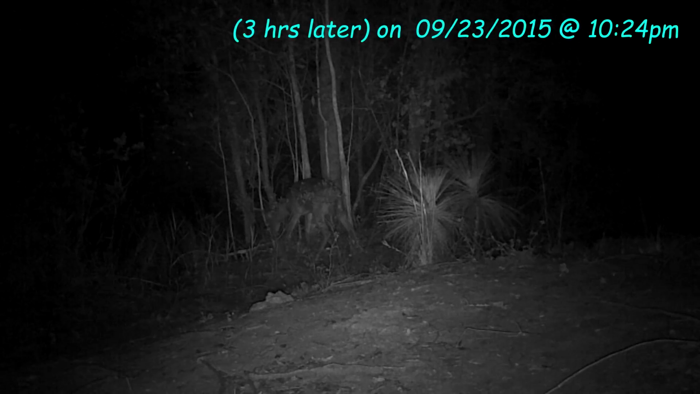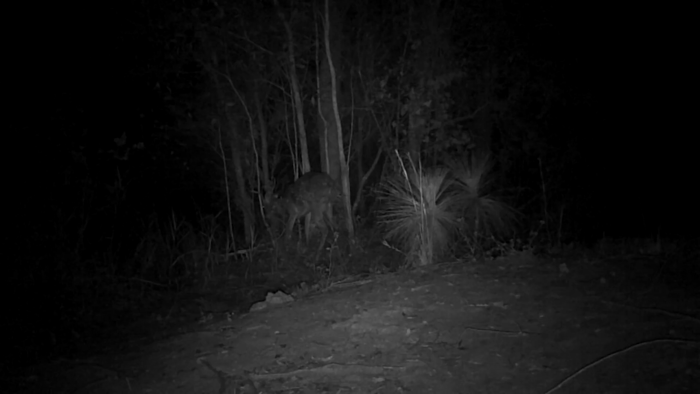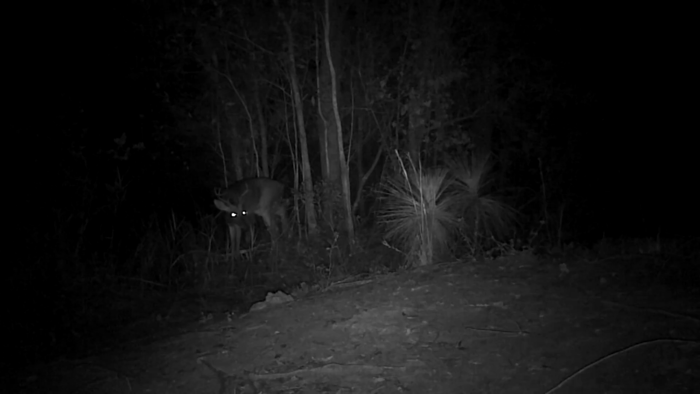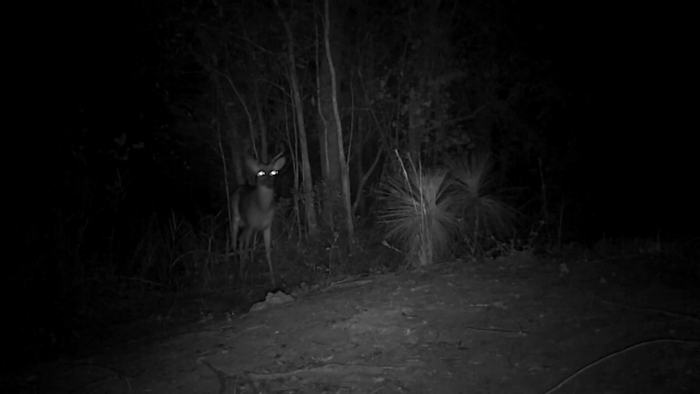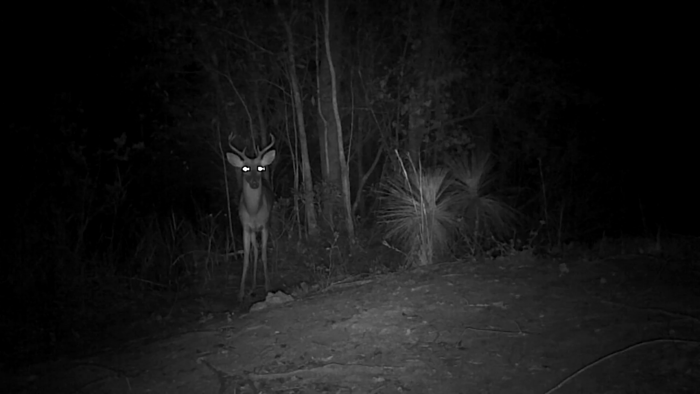Now we're 3 hours later after that spike buck was in there, and we got this 8-point that showed up. He's coming in there, he's hitting the same trees, wants to make sure his presence is known. You see he comes up, and all of a sudden he stops and he's staring. Well, this is what he's staring at. That's the camera at nighttime, the same camera I got up within 3 feet of, and that's what he's looking at.